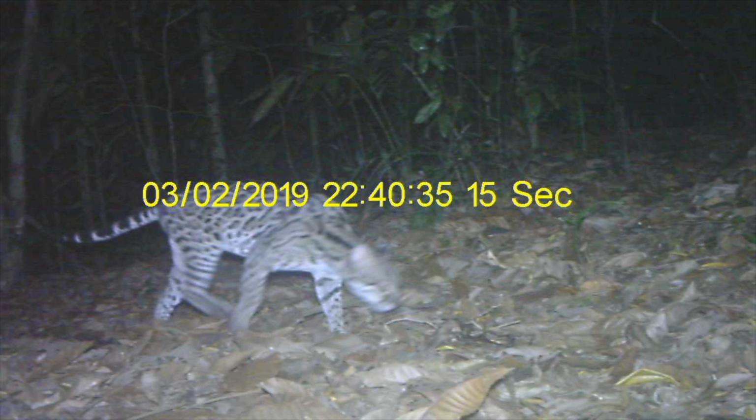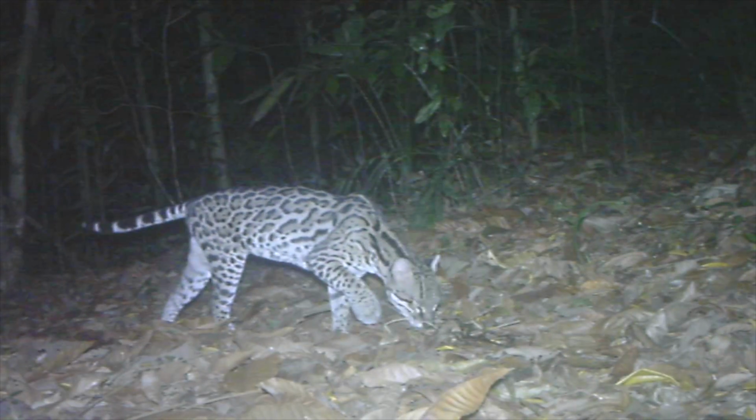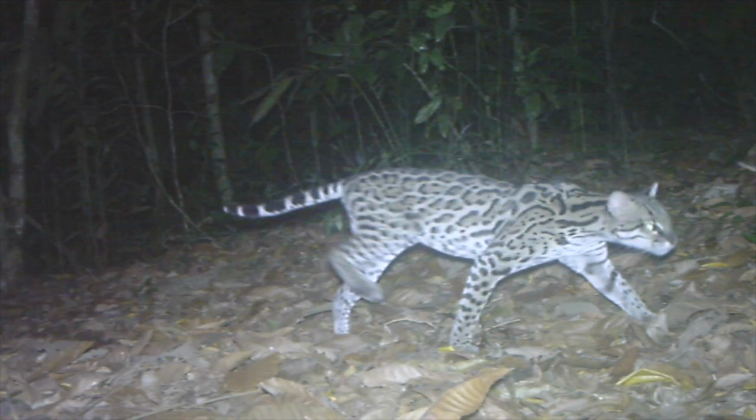This is an ocelot. It's at the camera that's about 50 yards from the house, very close. The interesting thing to see is how it will only stay on 3 feet at one time as it goes through the forest.